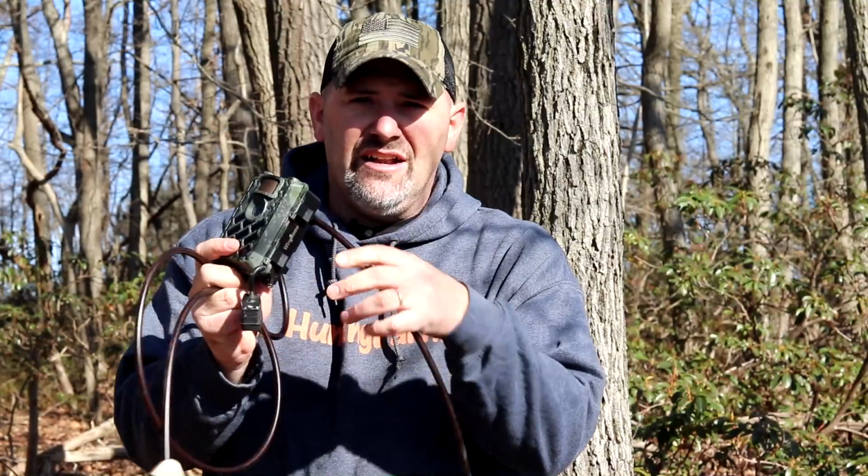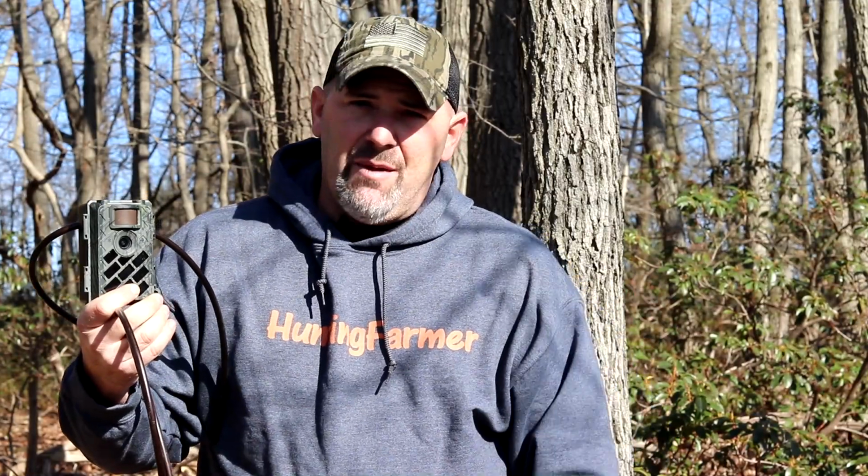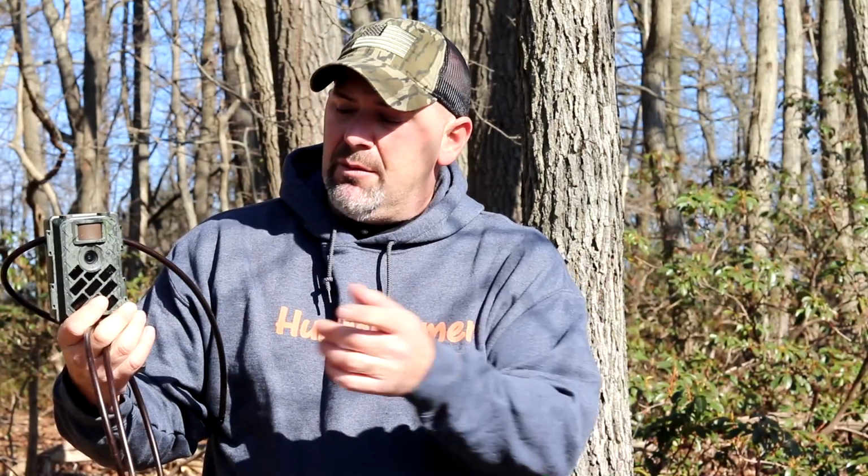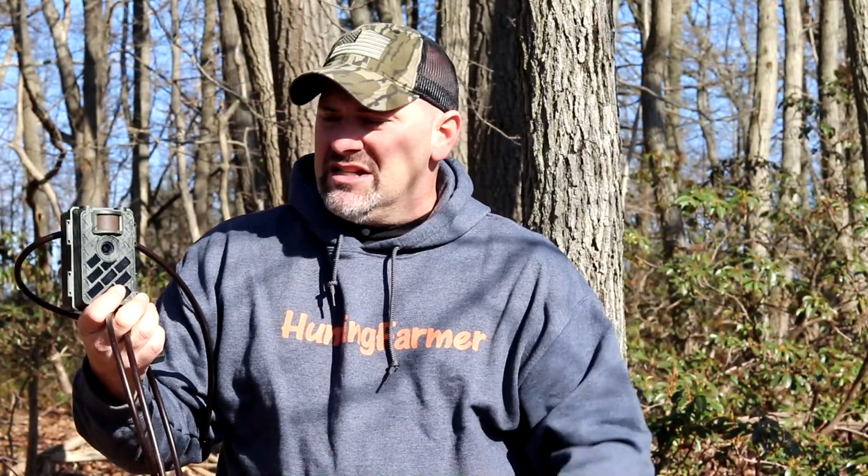Now, of course, neither one of these locks are absolutely bulletproof, and if the thief wants to steal your camera bad enough or damage your camera, unfortunately, they still might be able to. They might be able to break the tabs off or rip this off the tree. In either case, it's probably going to render the camera unusable for them. It's not going to be waterproof anymore, so you can have that little bit of peace of mind.